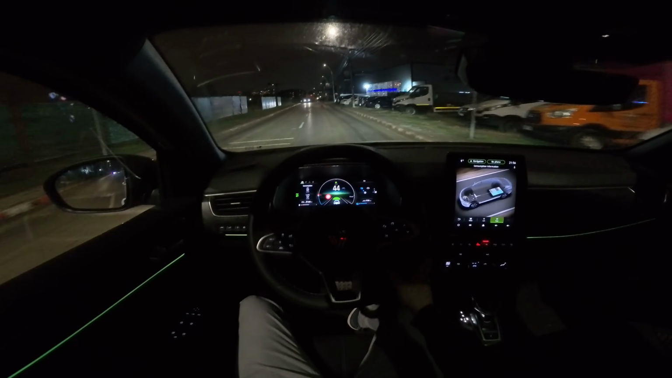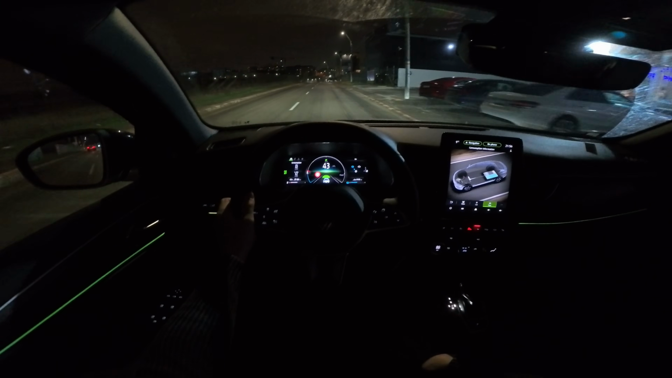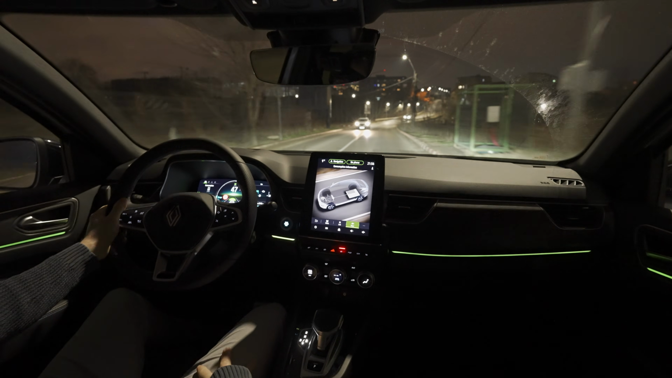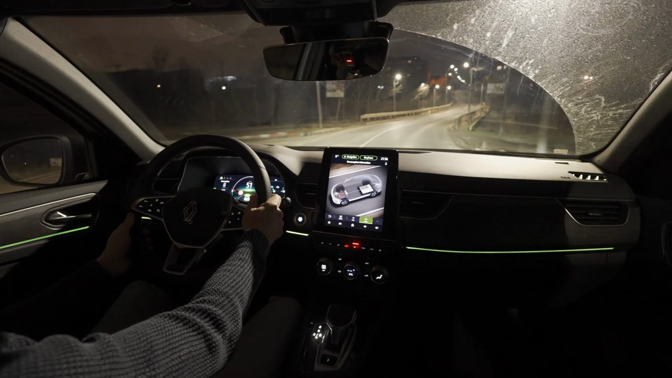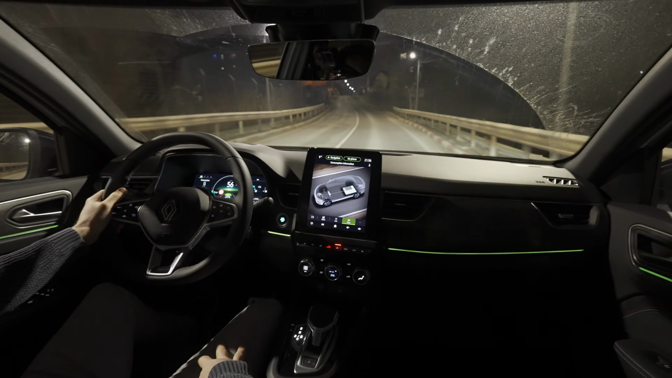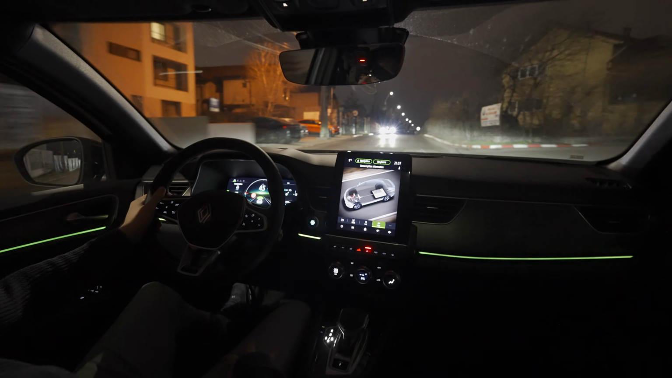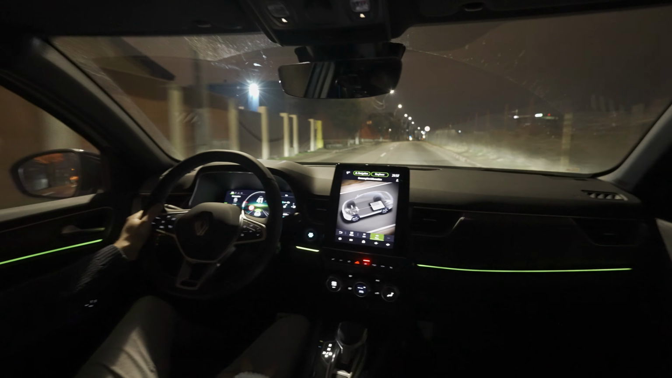Basically, from my point of view, it is pretty pleasant to drive the car. It's pretty visible in the nighttime. The lights are great. And the driving feeling is also pretty pleasant in the nighttime, so I feel like I can drive without any problem for long trips, many kilometers.